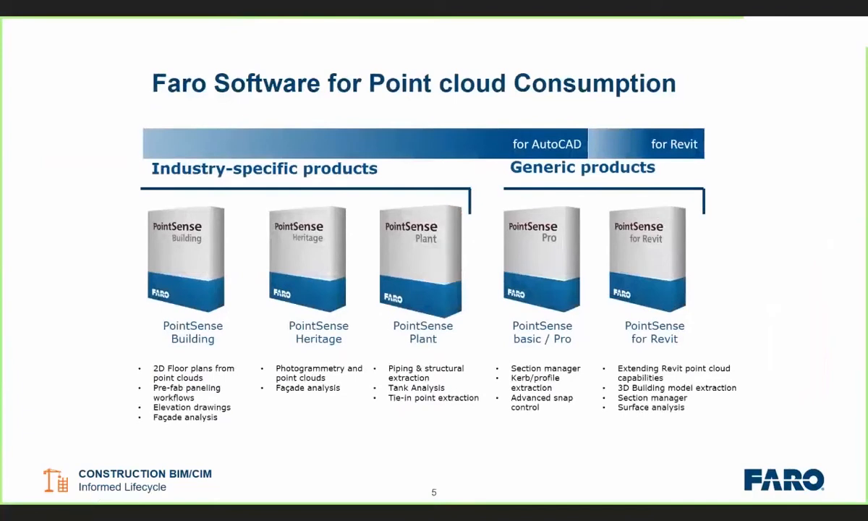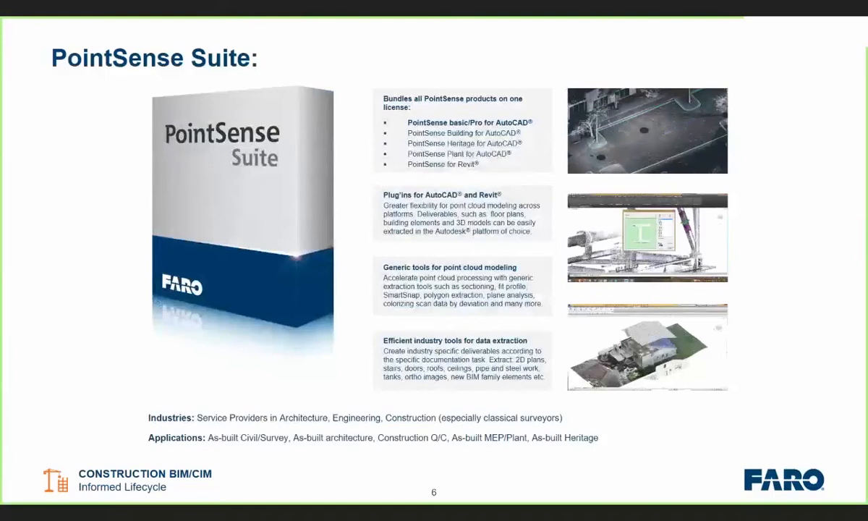Just to give you a bit of an overview very quickly about those products there, so you can see some of the different things that can be done. Again, looking at PointSense Plant there, that's piping and structural extraction, tank analysis, tie-in points, very specific workflows for that industry. So that's what we've tried to do, kind of break this up into different applications, really. And for maybe larger organizations or people who are looking to use all of the products but save a bit of money, you can go for a PointSense Suite, which obviously enables you to have all of those products under one banner.